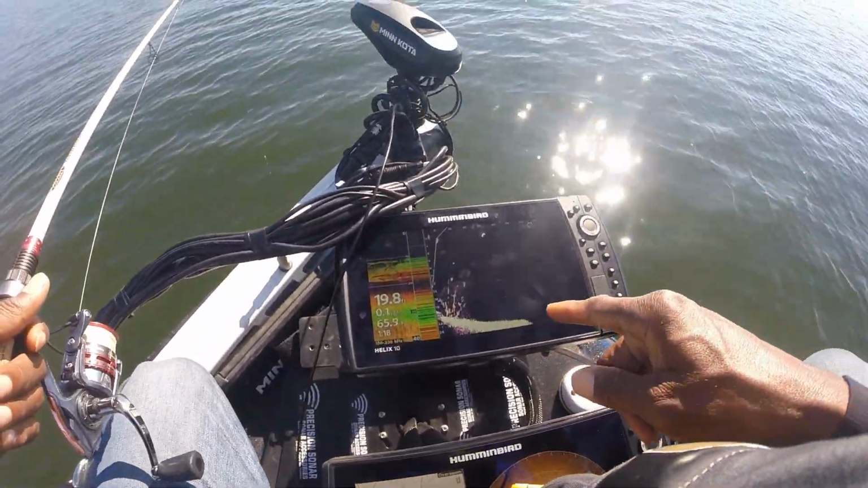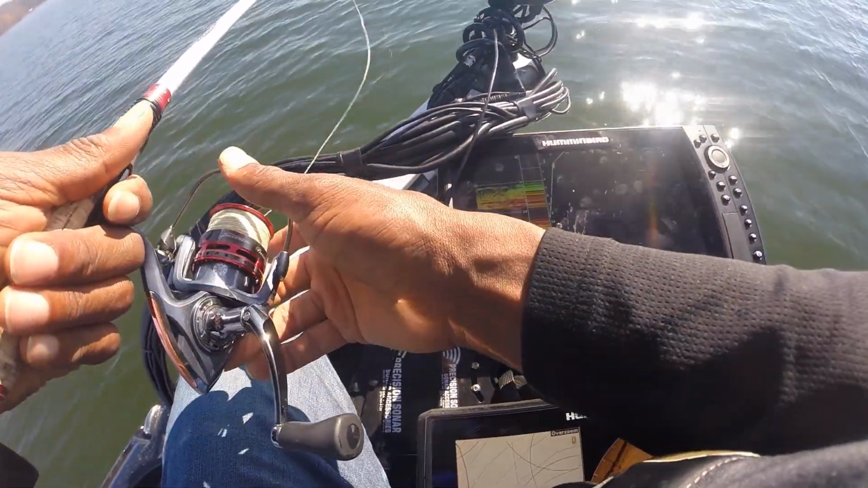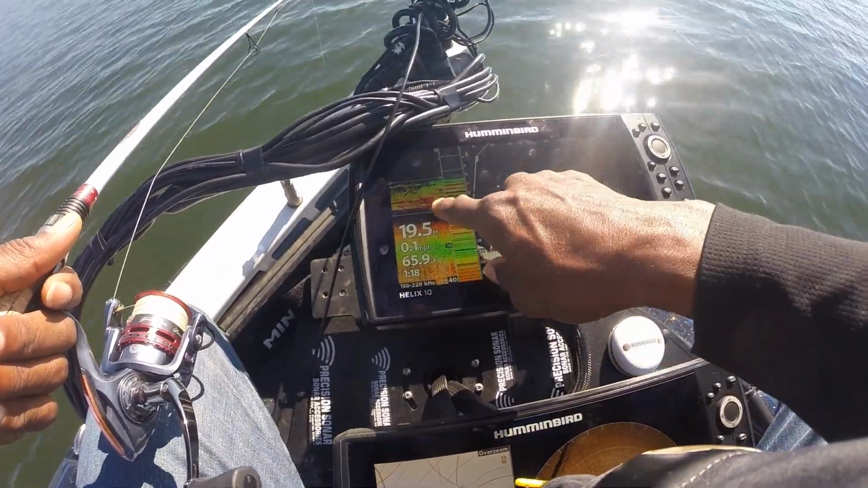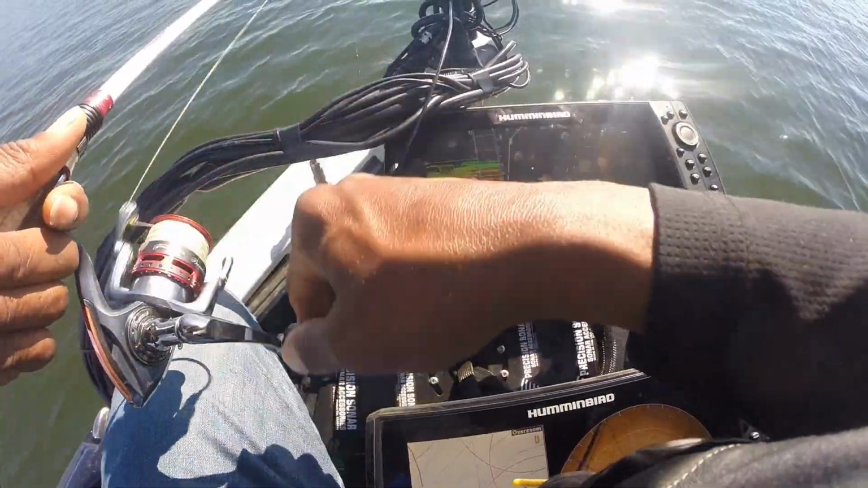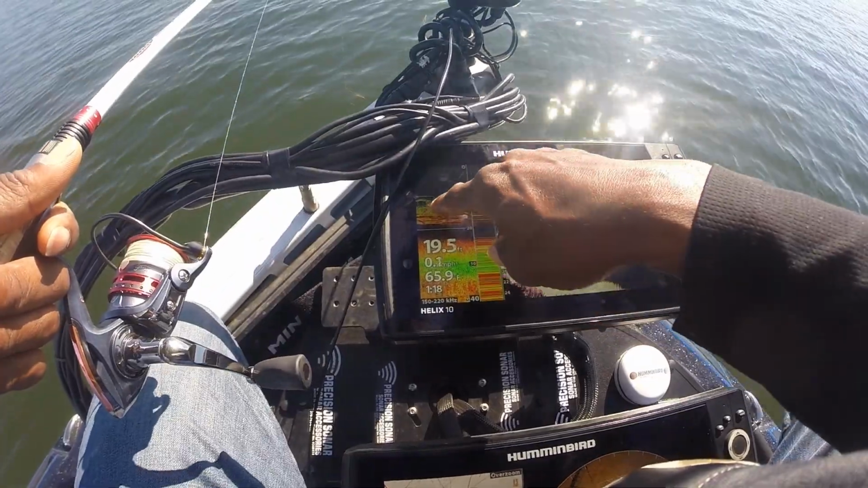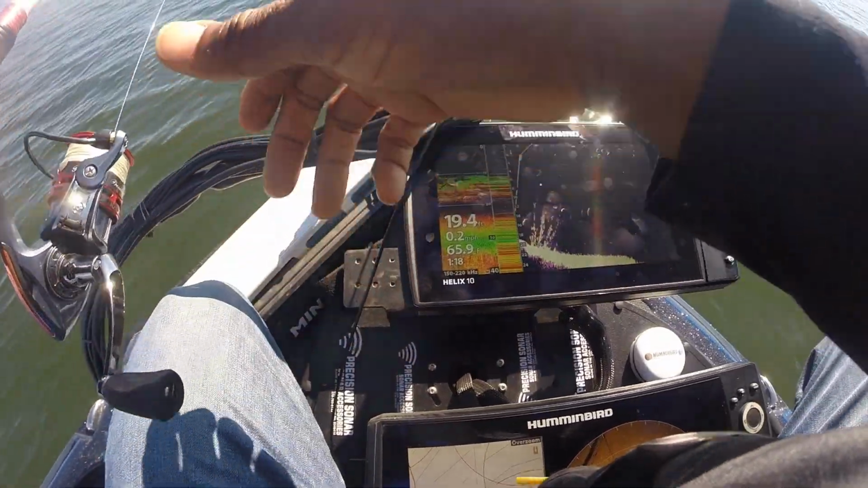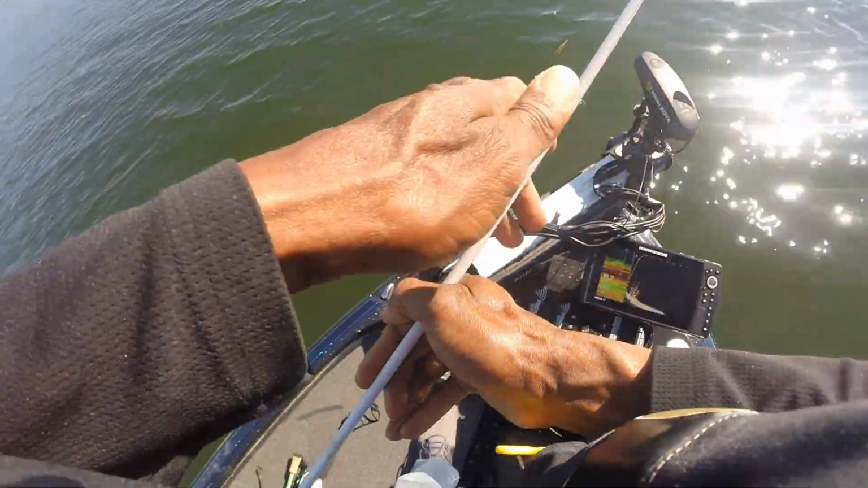All right, just had a fish hit it, but I missed him. But that's what it looks like on Mega Live, and that's what it looks like on Sonar. So for me with Sonar, I know that all of those red lines in there are fish. So let me go ahead and fix my bait real quick.